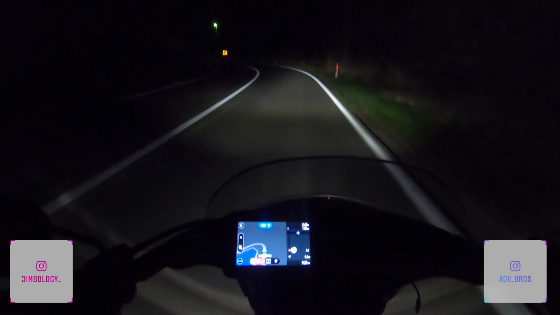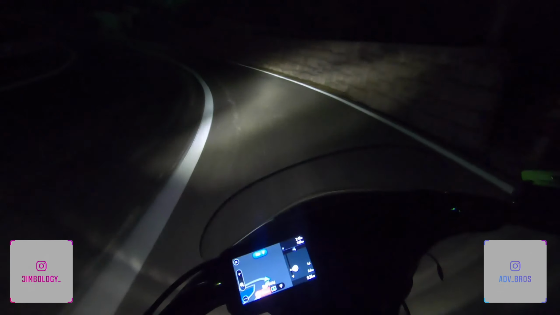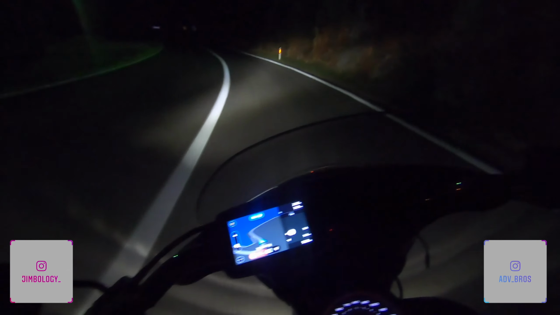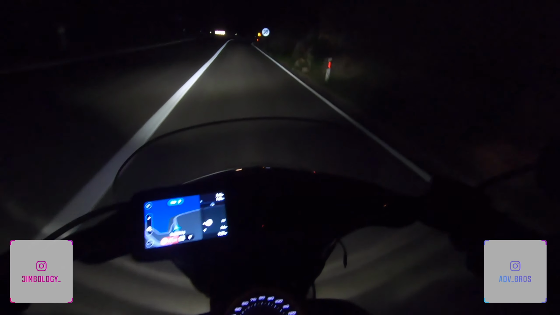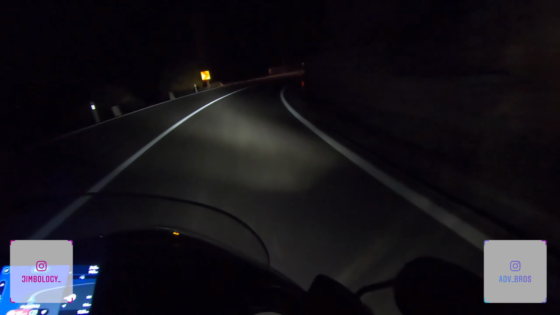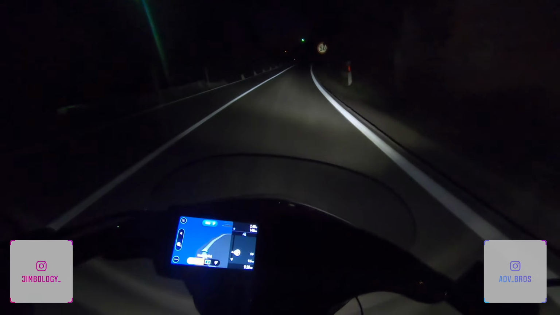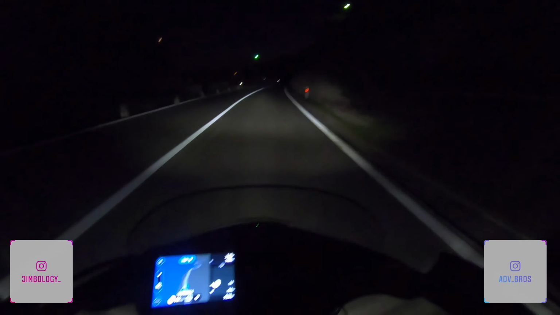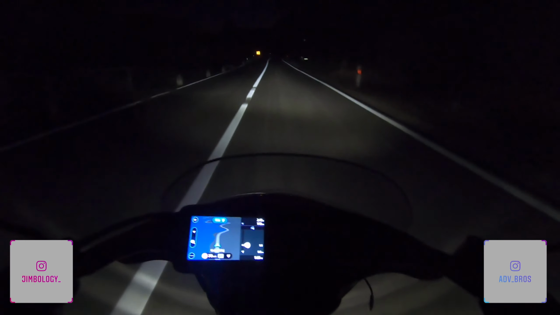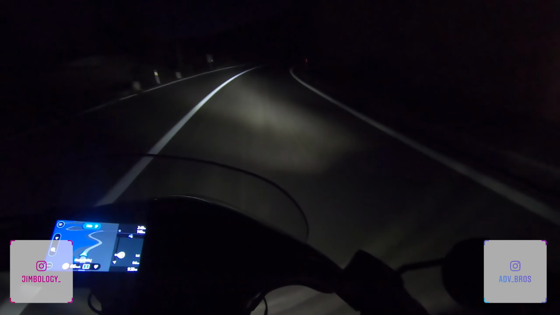But in a corner, when the bike is leaning, the light beam starts getting very short, and the farthest I can actually see is how far my light reaches. So there is no way for me, in most cases, to look into the vantage point, the limit point.